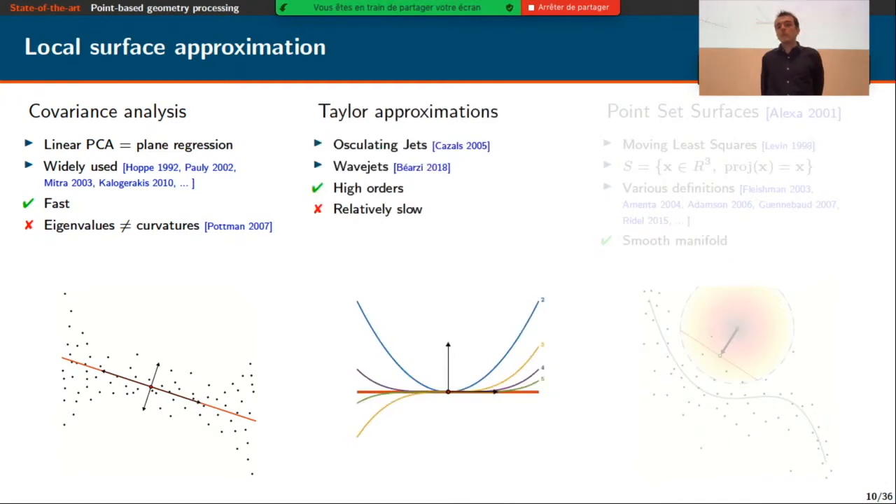A second family of approaches estimates the coefficients of Taylor approximations of the surface. We can name osculating jets and more recently the wave jets. So we can obtain arbitrarily high orders of the derivatives of the surface, but at the cost of a slower system to solve.